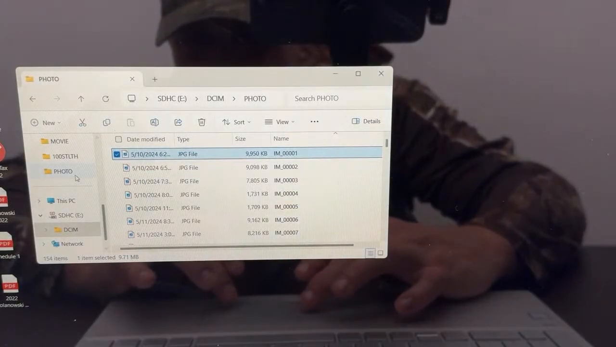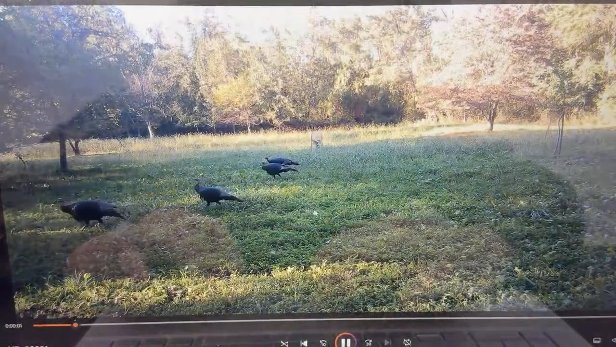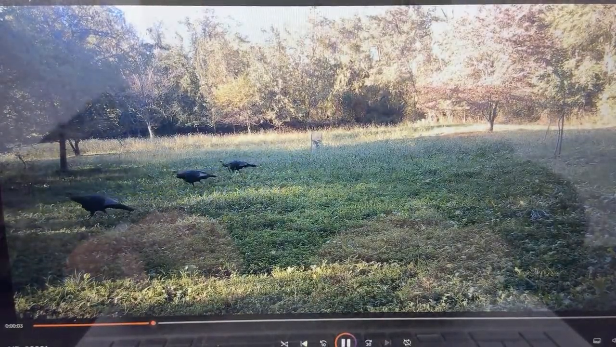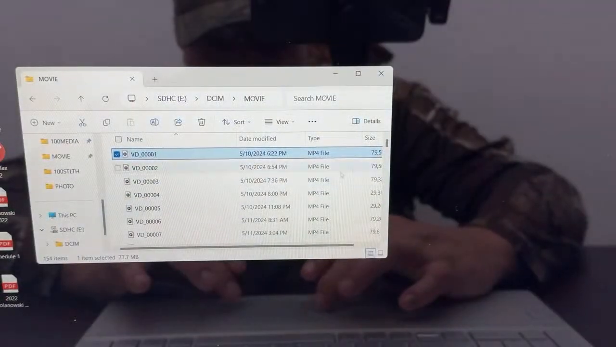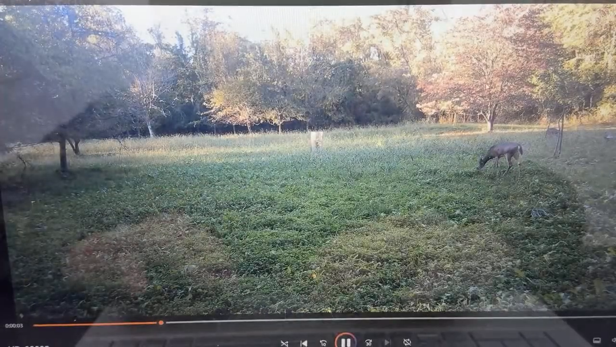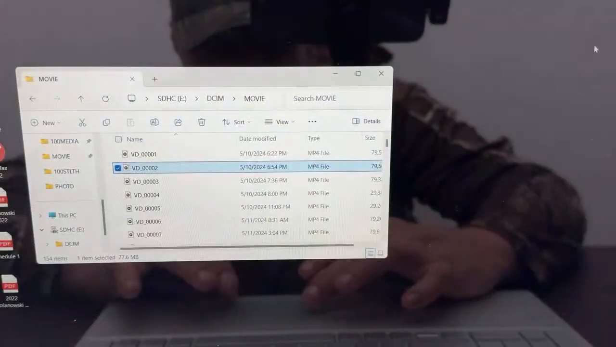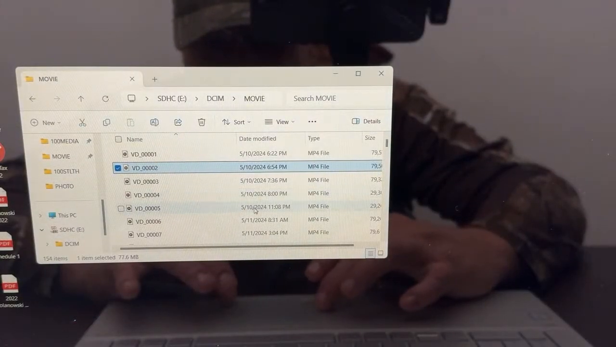We're going to go into the movie. We're going to go to video 1. And we're going to play. There's the turkey going across. A very good video. I won't go through everything with you guys here, but there you'll see. I'll go through and skip a couple, and we'll go through them. This is June, I believe. 10/5. That's October 5th. And the times are messed up on this for some reason. But there's the quality of the pictures.